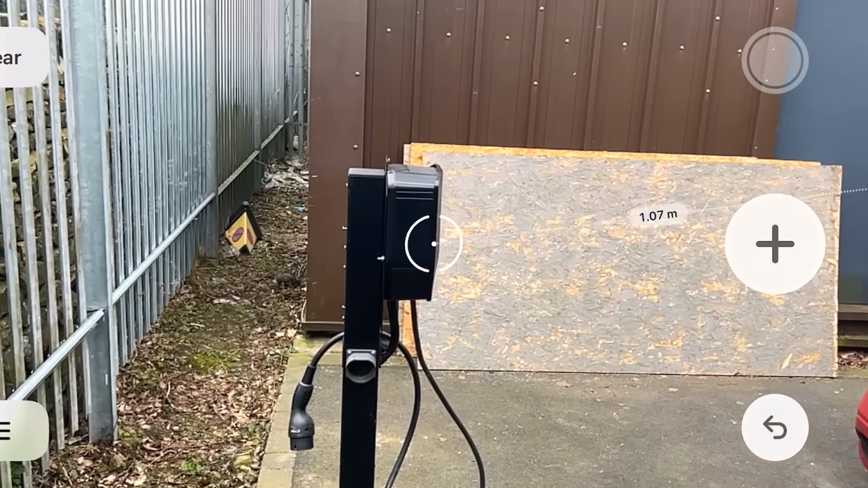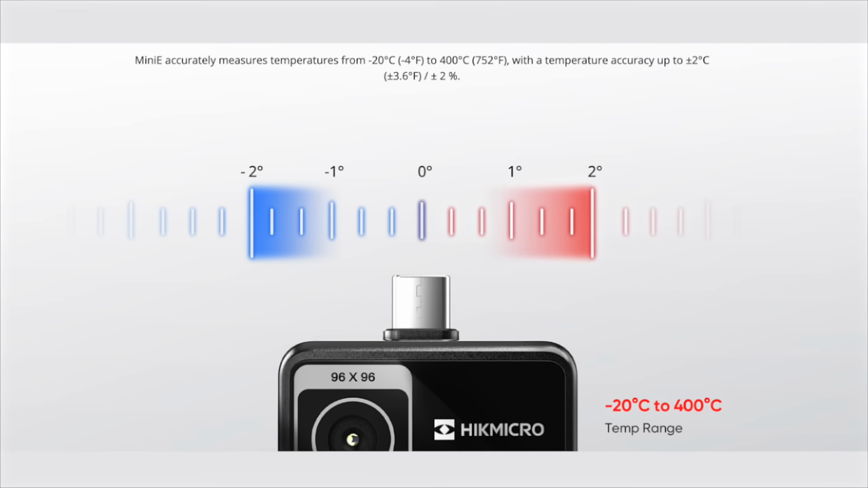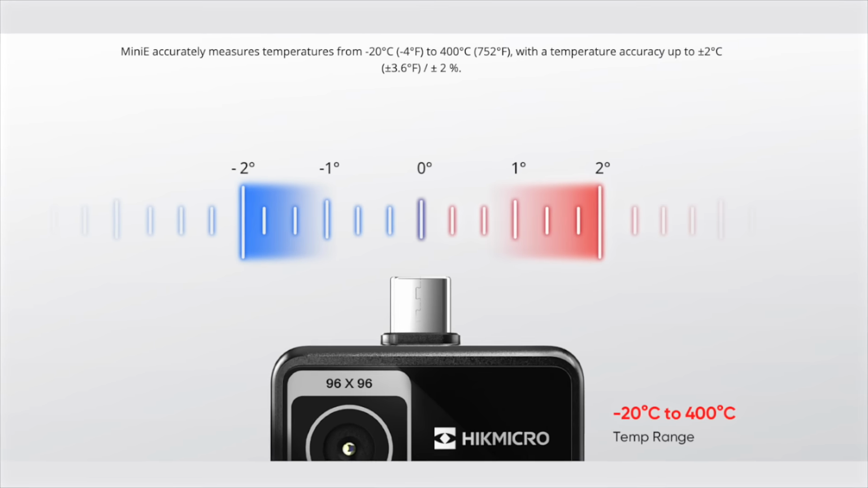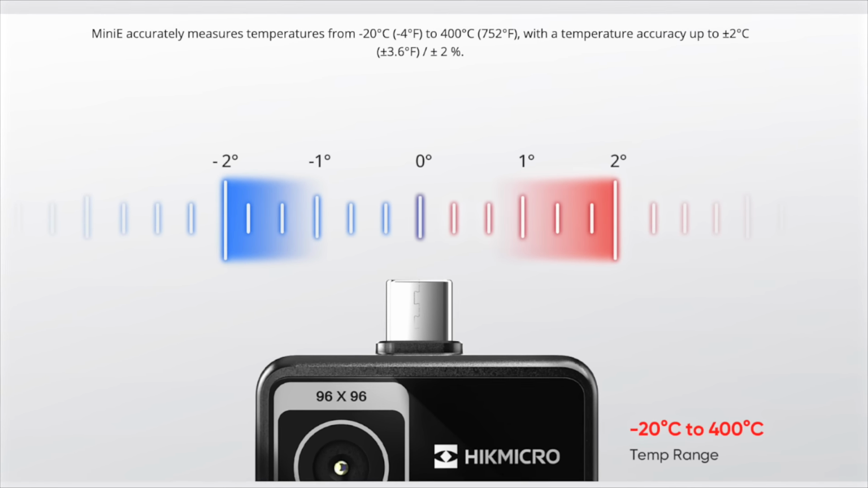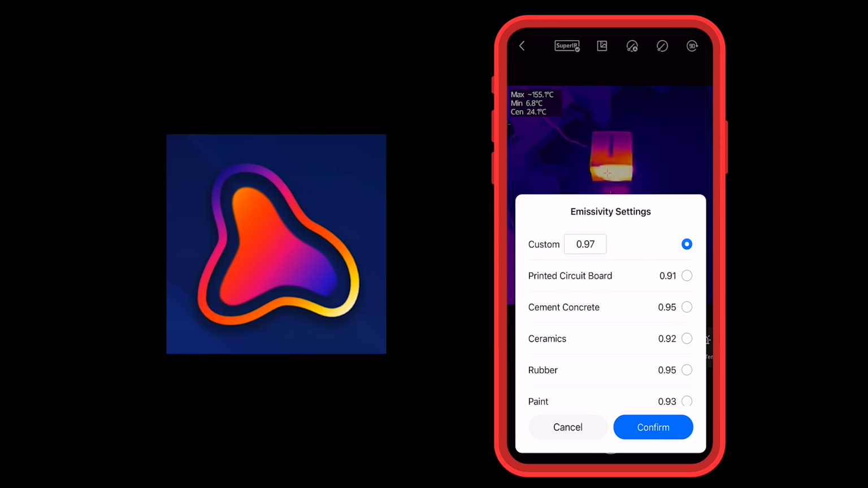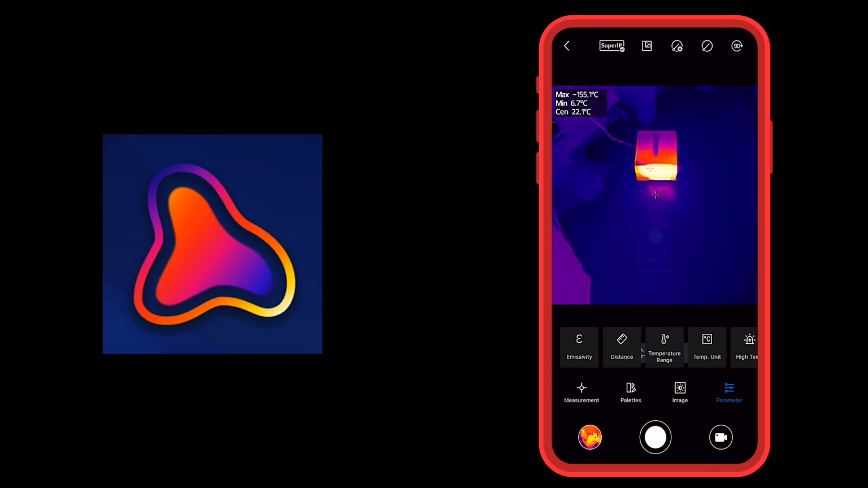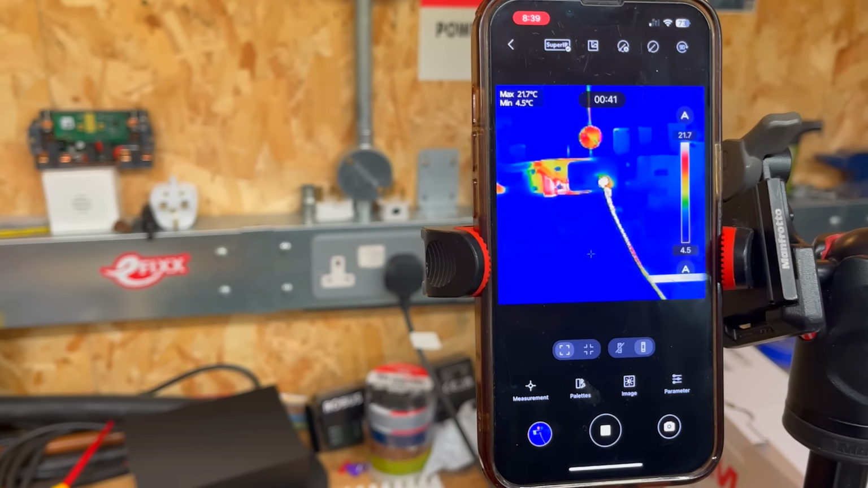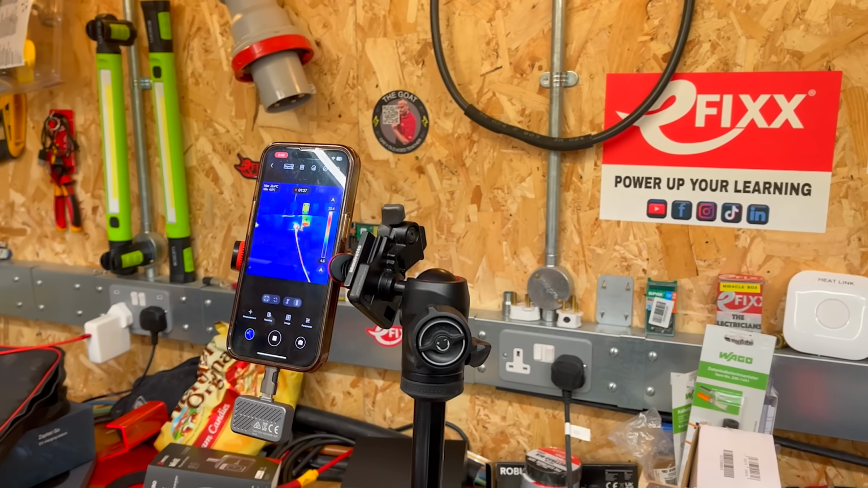The device's temperature measurement range spans from -20 to 400 degrees Celsius, with an accuracy of plus or minus 2%. It supports measurements in both landscape and portrait modes. For greater accuracy, users can adjust the emissivity settings to match different materials, ensuring precise temperature readings. All in all, this is a simple to use piece of kit that provides valuable insights for electricians and engineers alike.